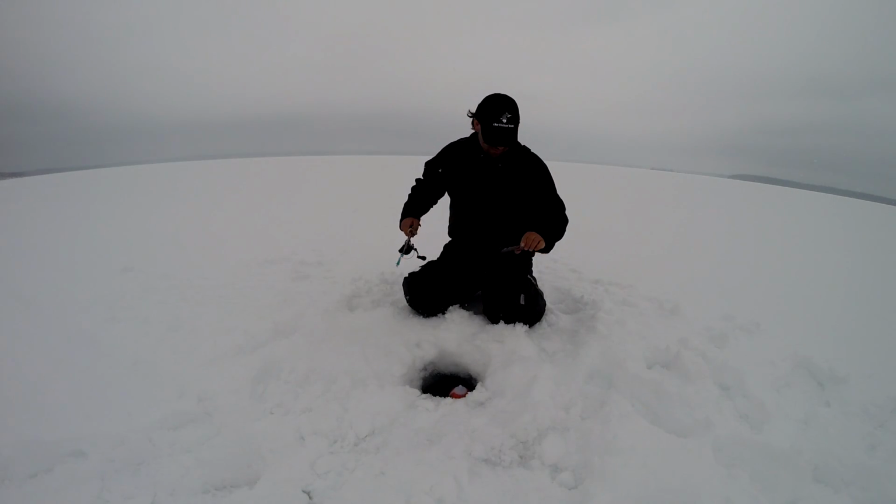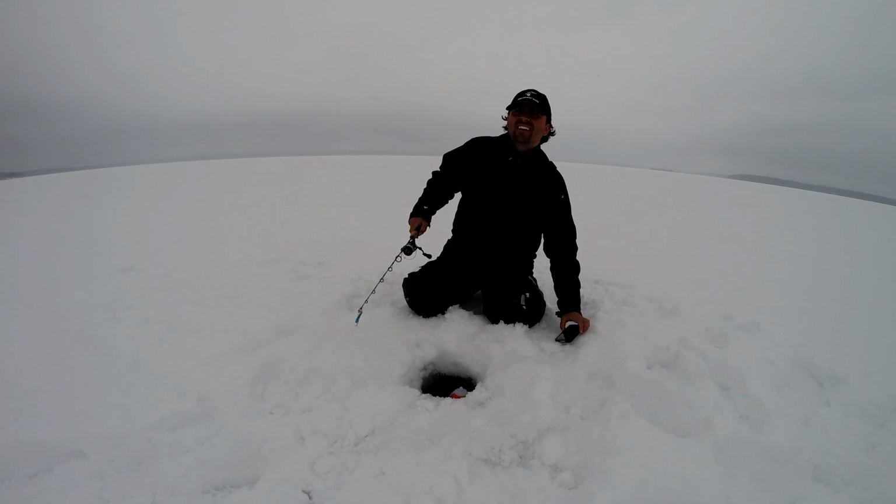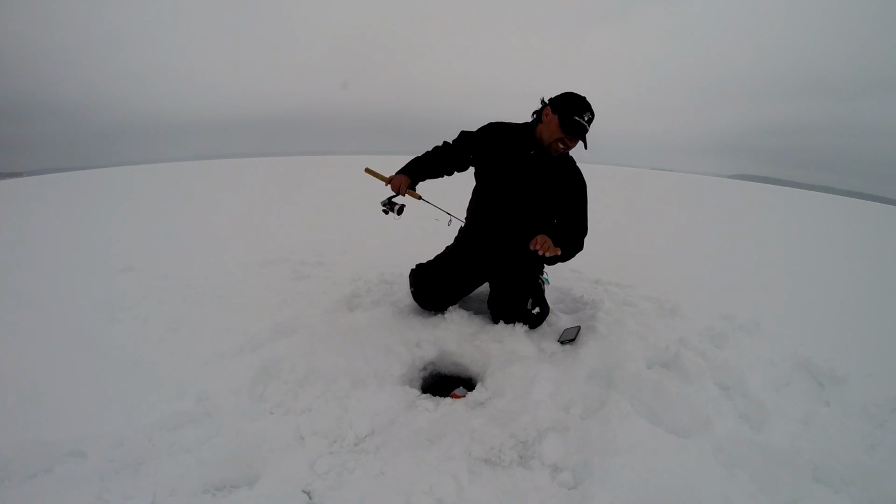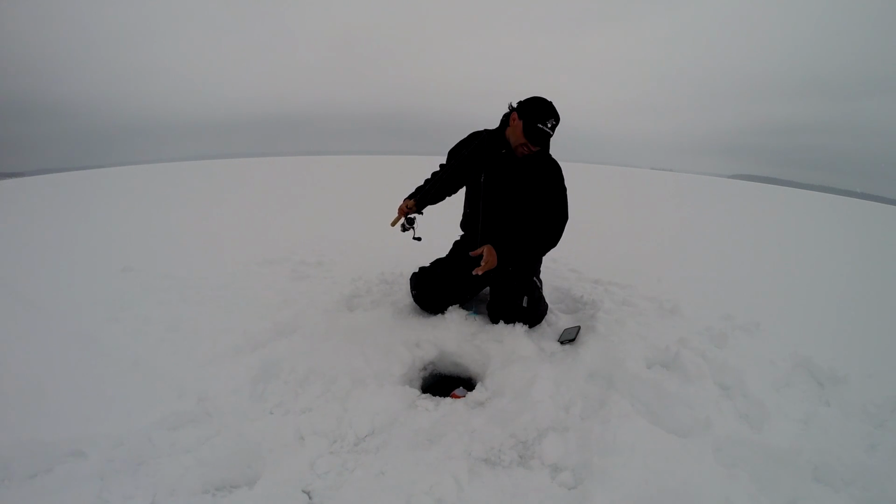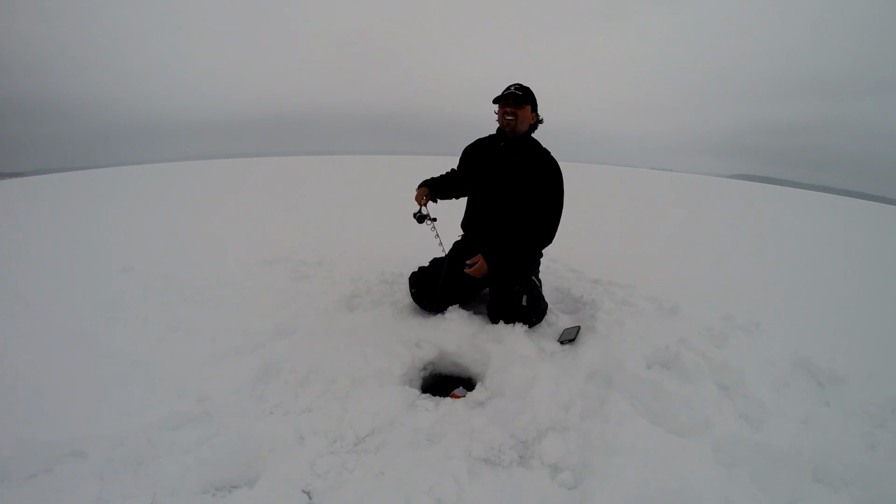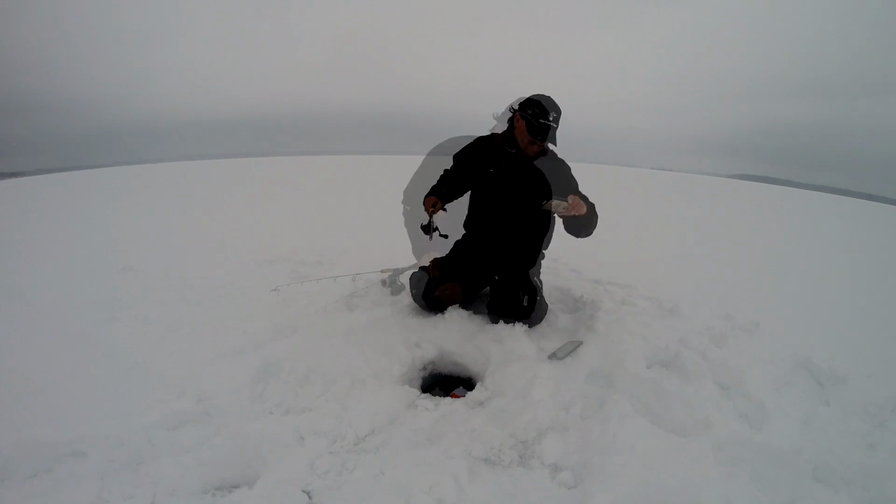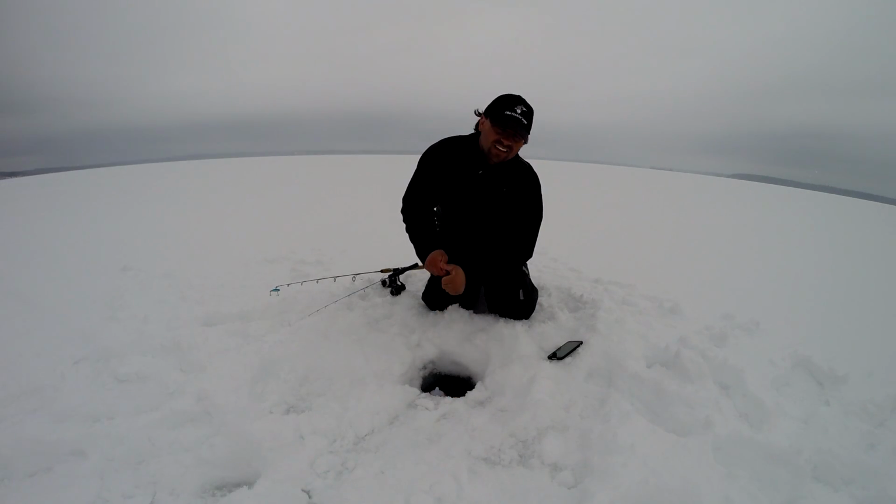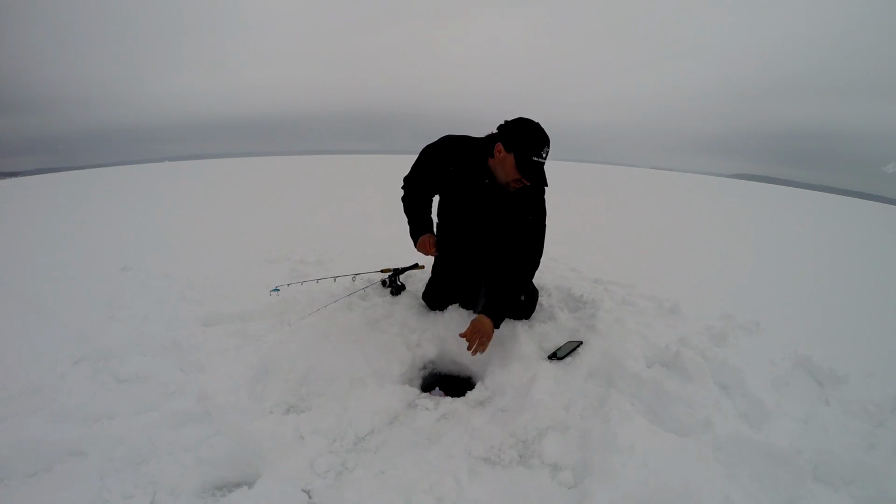So I moved out to some deeper water. We're in 5.5 meters, I think about 18 feet here. When we use it in deeper water, it's actually much better, because at a 10-meter depth range it's using over half of the screen on the flasher. That makes it easier to use. You can see I'm just using a little tungsten hook, and it shows up really well in this sonar. So no problem with small lures either.